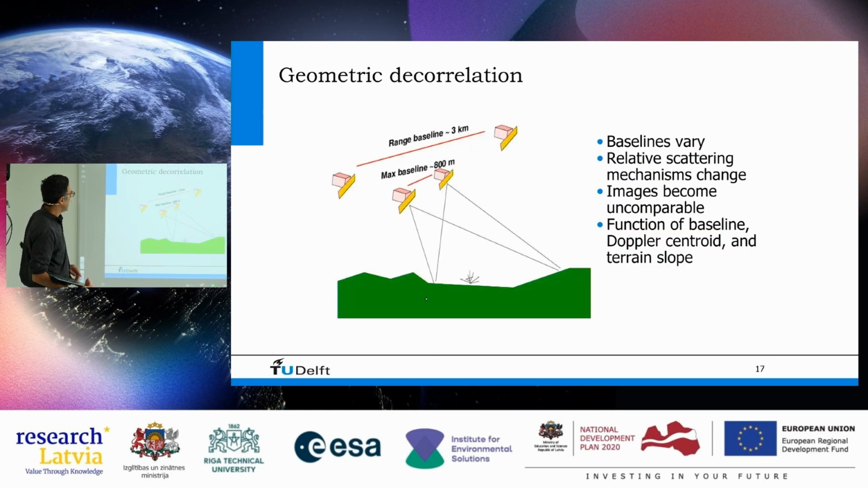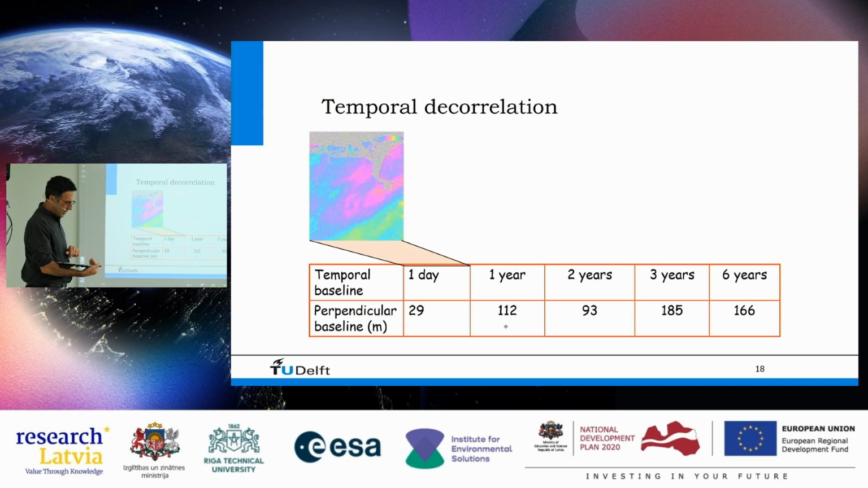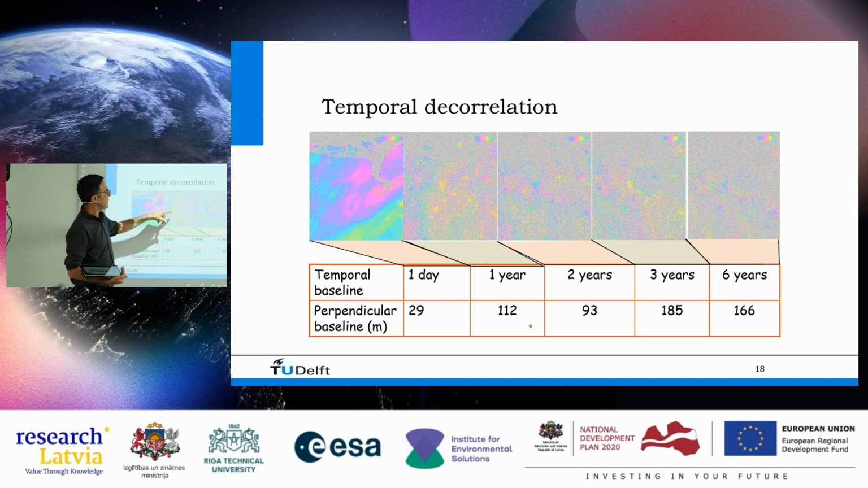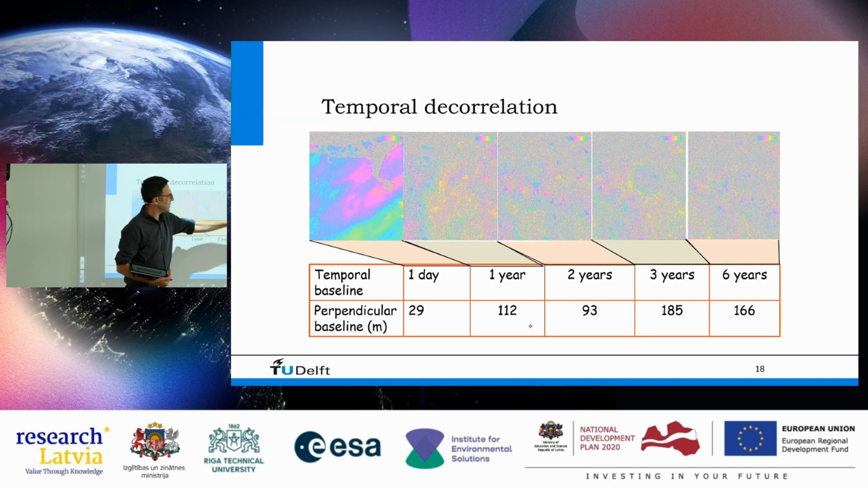This is what I already indicated. If the satellites are far apart, that introduces noise. And here are a couple of examples for the same area. This is a one-day interval between the two images. This is an area in the Netherlands, so this is the sea. Very nice, colorful phase, beautiful. If we go to 1 year, we lose information. 2 years, 3 years, 6 years, it becomes very, very noisy, right?